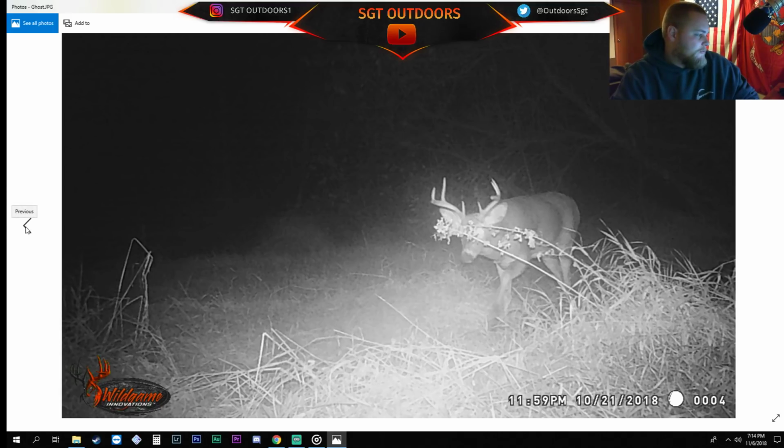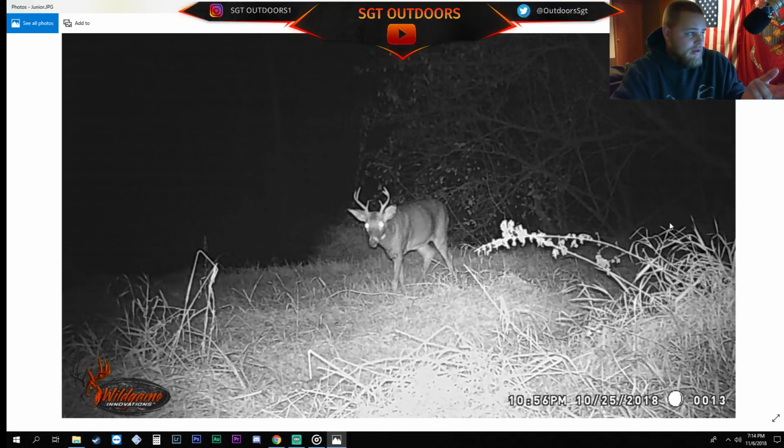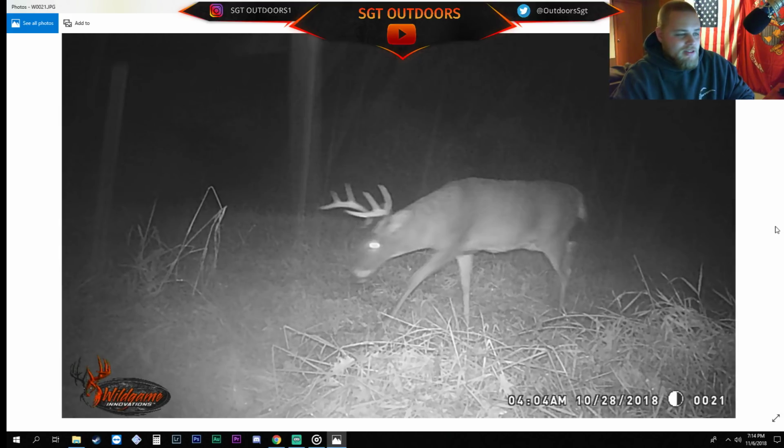Great looking buck. I look forward to seeing the next one, Kyle, for sure. But great looking bucks there. And then you got Junior. He can grow up into a huge buck. I mean, the height he got out of his horns already, give it a few years, it's gonna be great. If he can grow a couple years. And then this one's just a file name. Great looking buck as well.